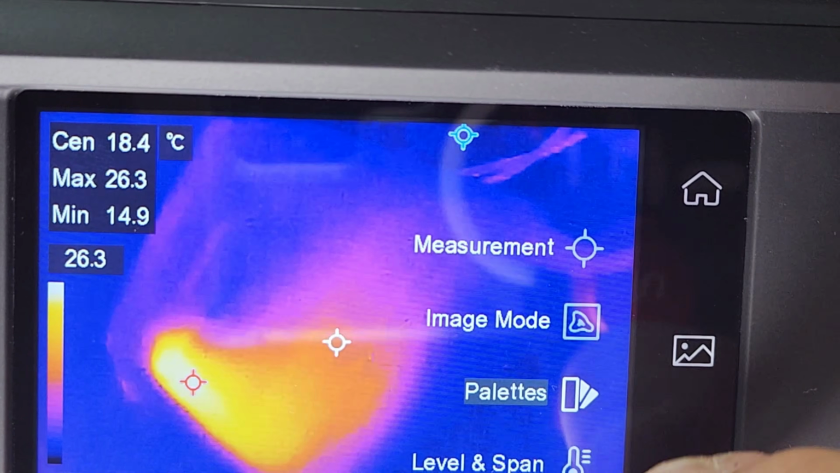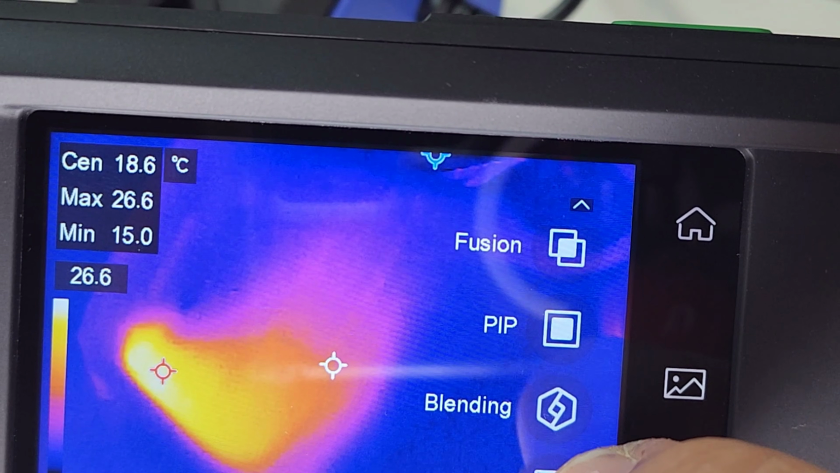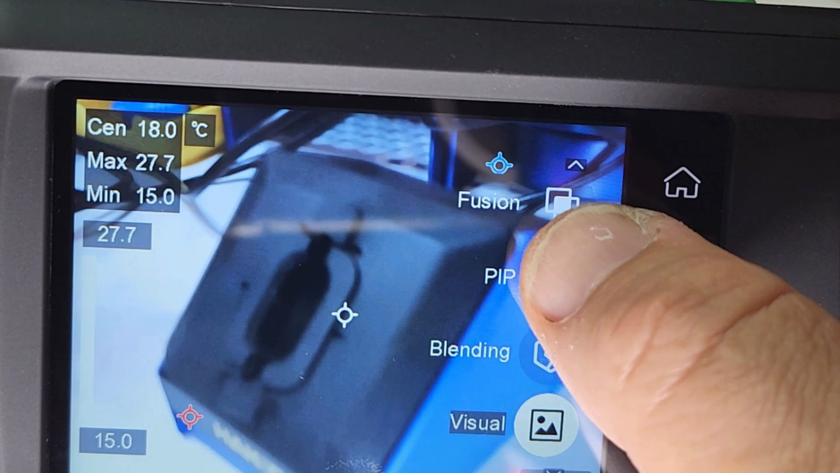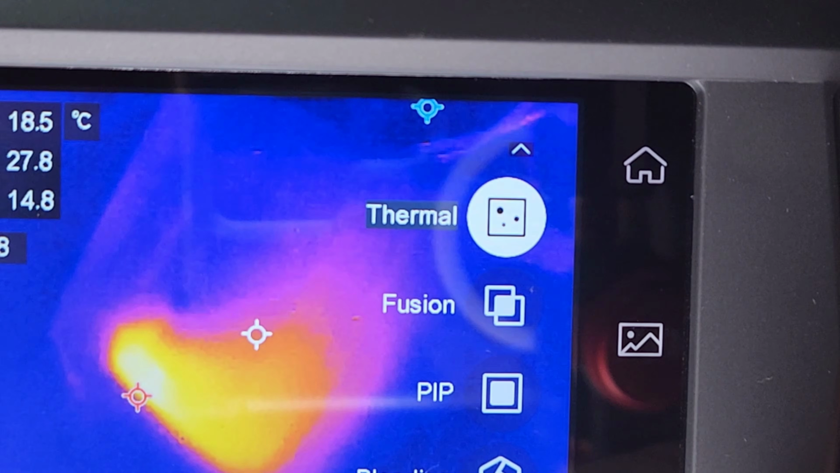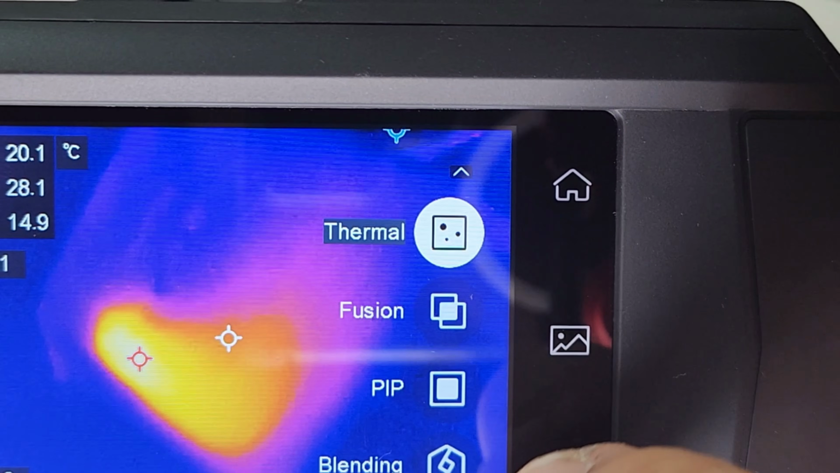So, thanks to the miracles of thermal cams, we can see right away that this little device is indeed generating some heat. And it's only been on for, what, a minute? This thing has not been on in at least a couple of weeks. So, already it is white, it is hot. And look at the temperature now. It's up to 28 degrees after a couple of minutes. 28 degrees.